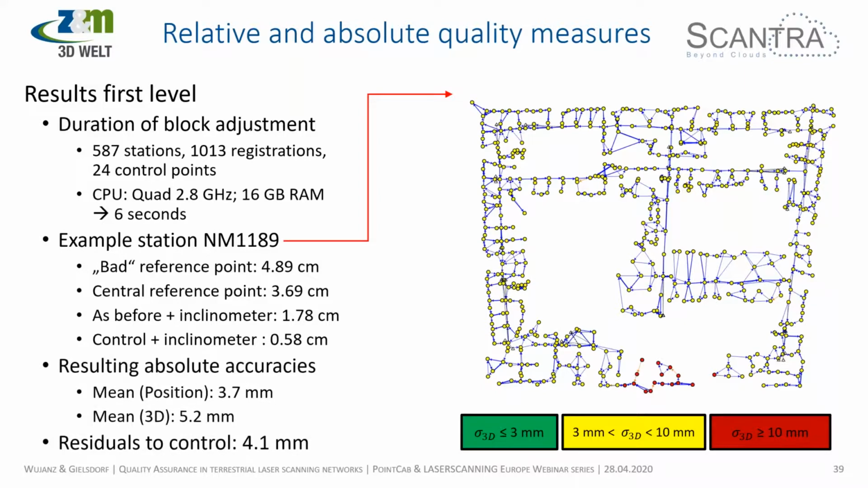And here are the accuracies for this particular floor: mean residuals in absolute value are 3.7 millimeters for the position, so in 2D if you so wish, in X and Y direction. Mean in 3D was 5.2, and the residual to the control points 4.1 millimeters. So everything's spot on. The client was very happy, and so were we.